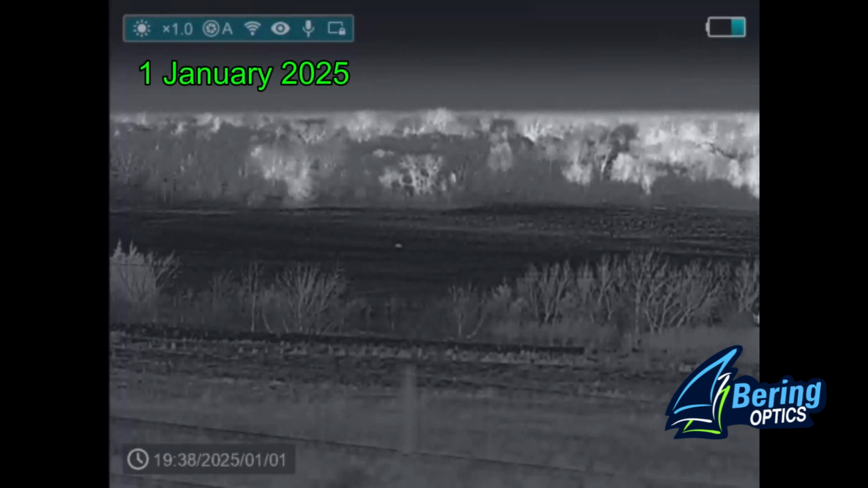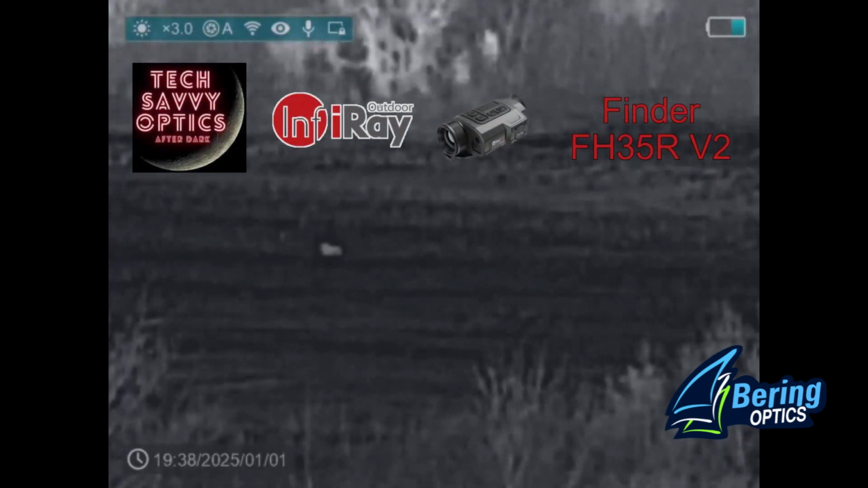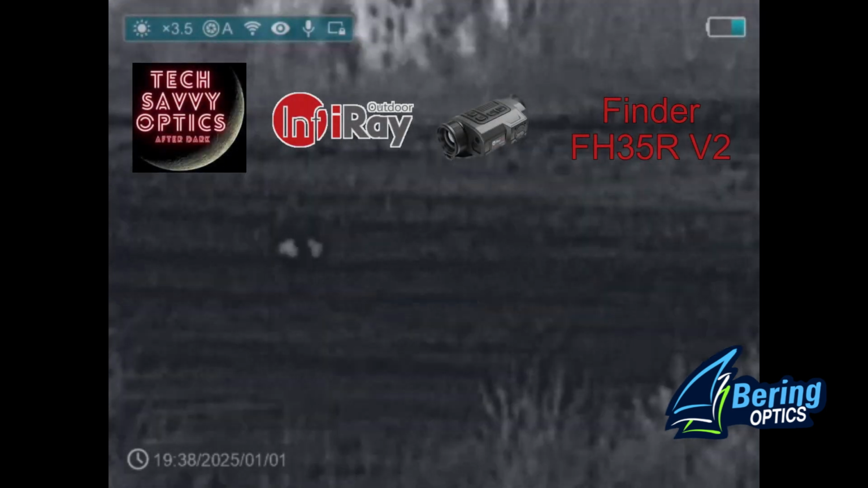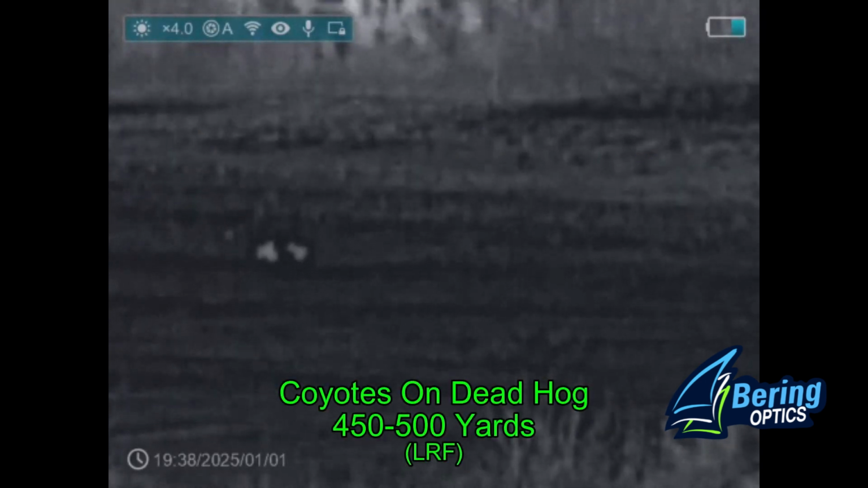I started off my hunt at the last property where I shot hogs, and I've got a dot out there in the distance. That's going to be coyotes. It's going to be 3 coyotes, in fact. And they're hanging out around one of the dead hogs.